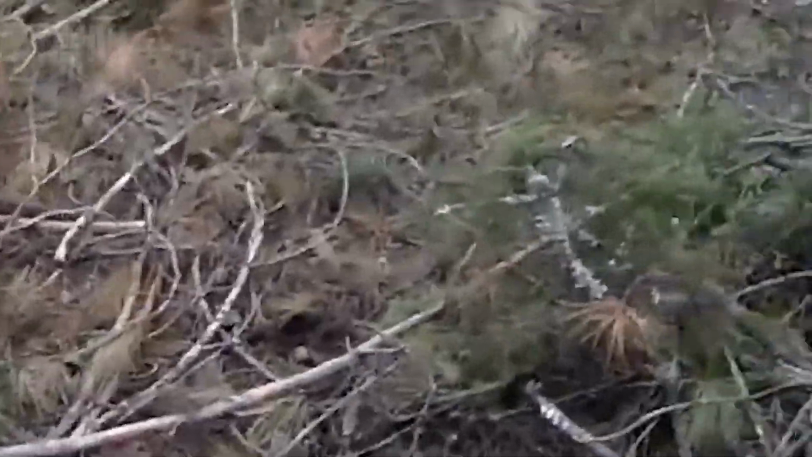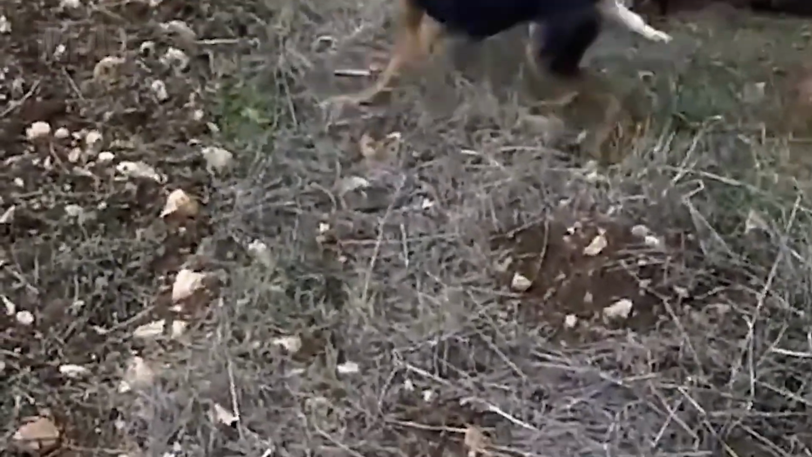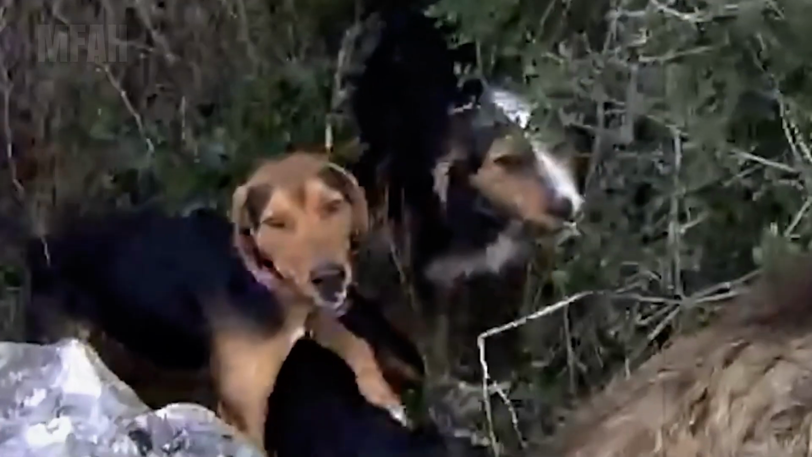Wounded but not down, the wild boar roared back to life, charging straight at the hunter in a frenzy of rage. Thankfully, the hounds were already in position. They swarmed in from every angle, cornering the beast with no way out. The moment was now, and the shot was taken. Boom! A flawless finishing blow, bringing an end to the most dangerous charge of the day.